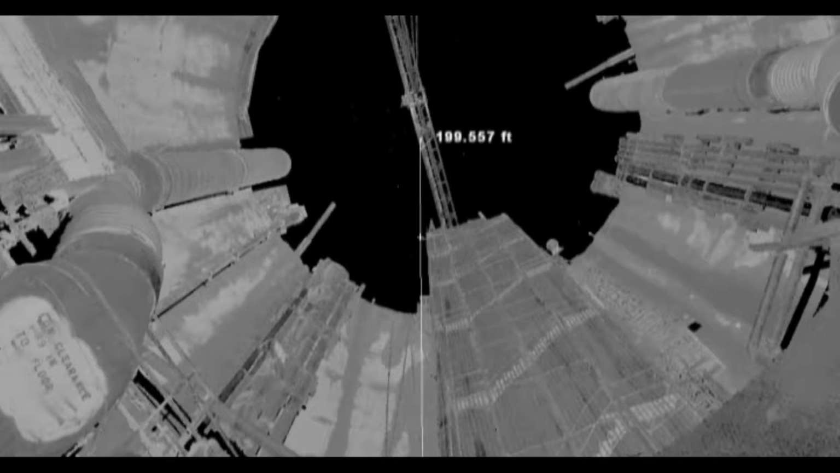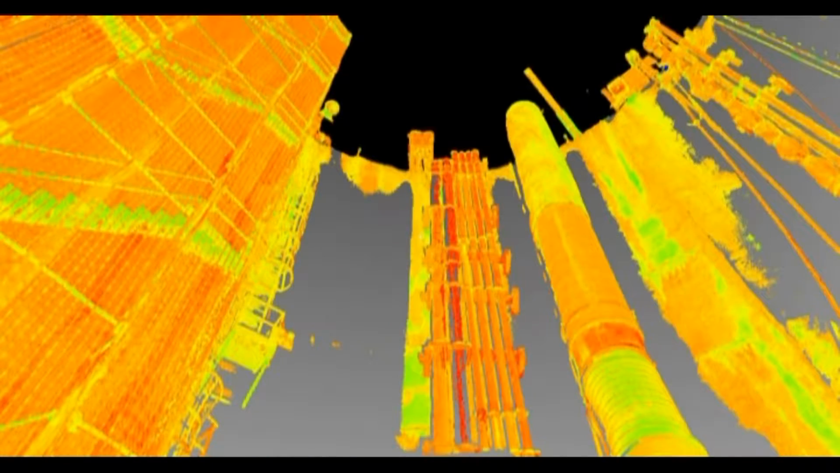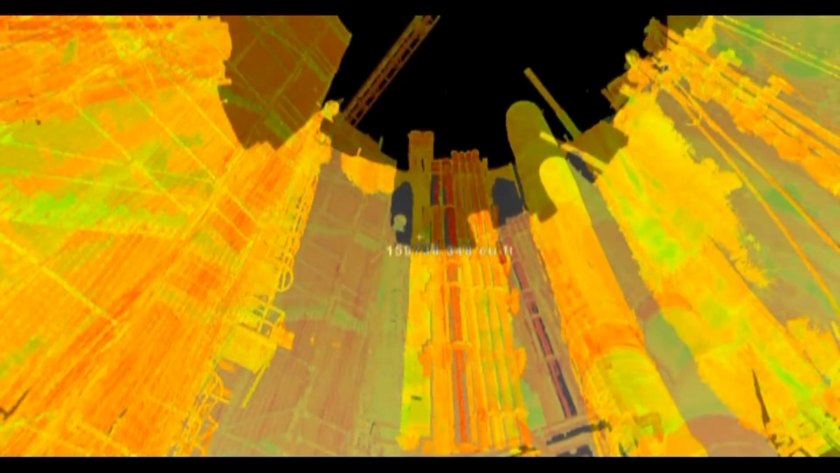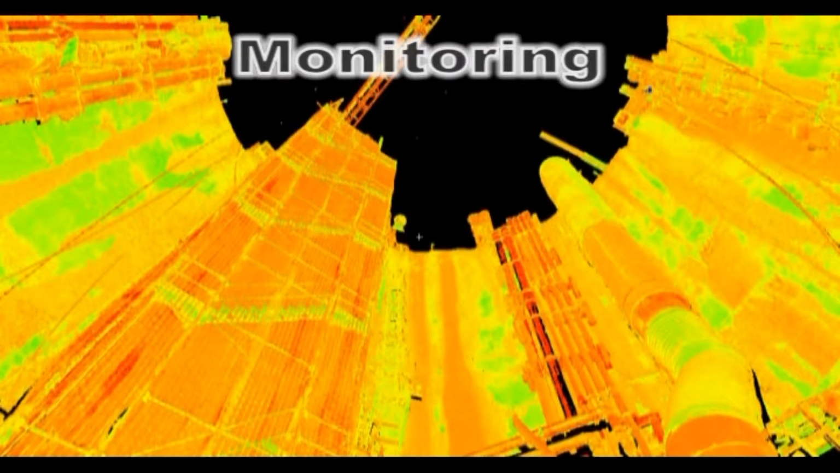Point-to-point measurements can provide accurate distances between any 2 points. Caliper measurements can provide direct vertical distances or perpendicular measurements between points and surfaces for clearances and fits. Even area and volume measurements can be extracted from the point cloud, providing accurate quantities and in-depth cut and fill analysis.